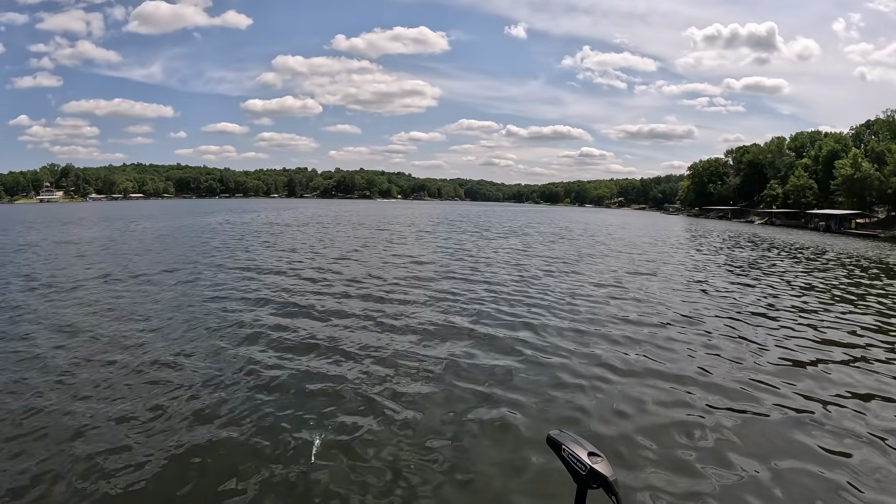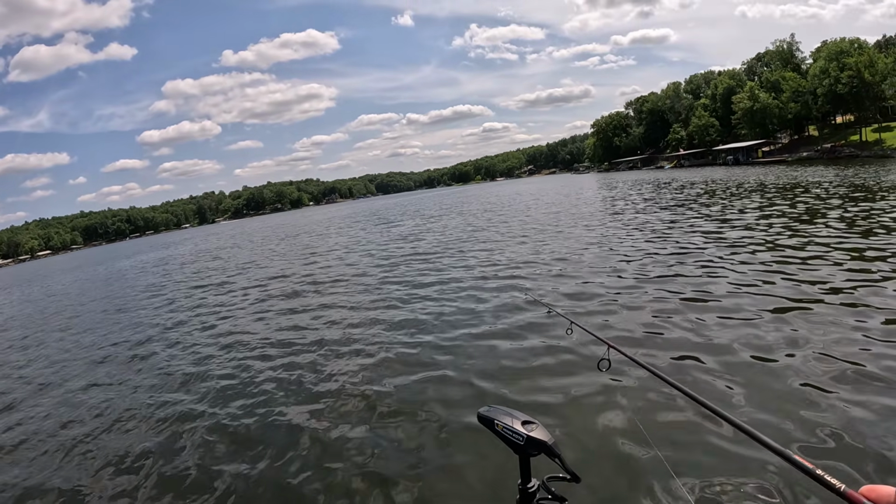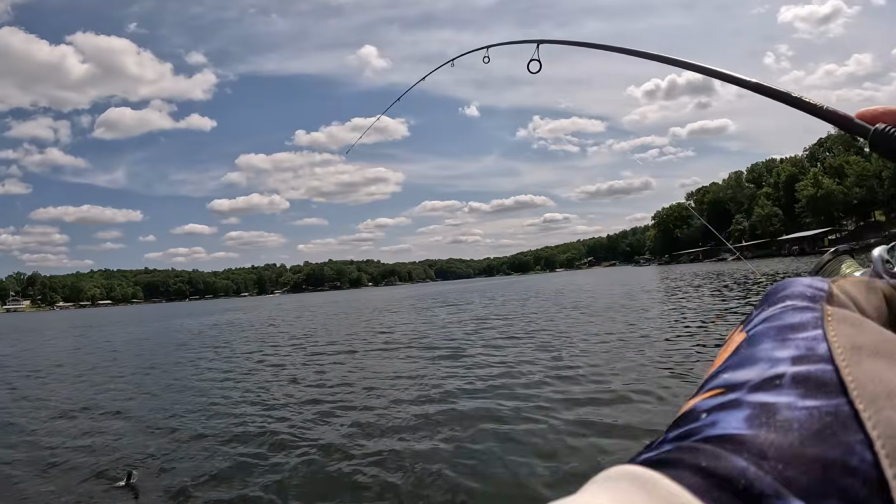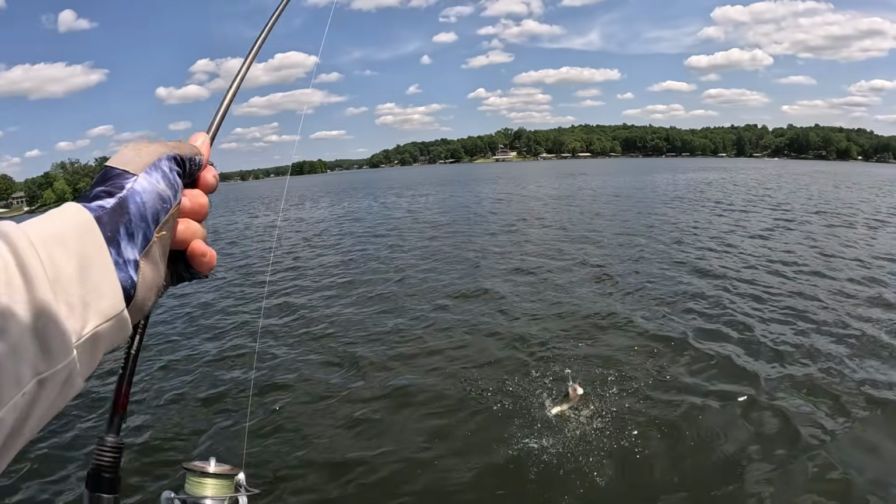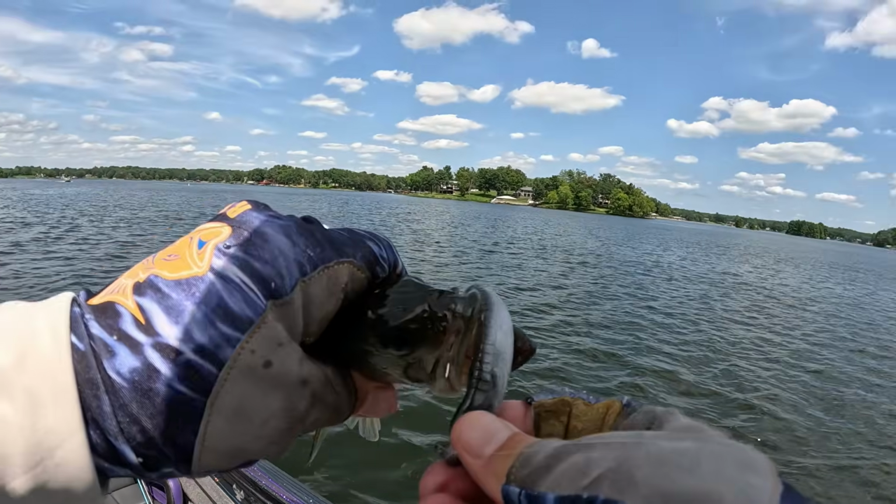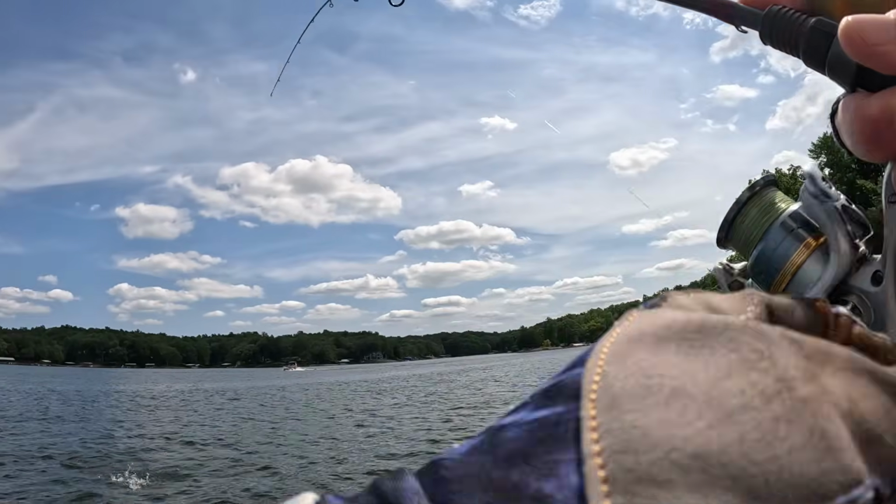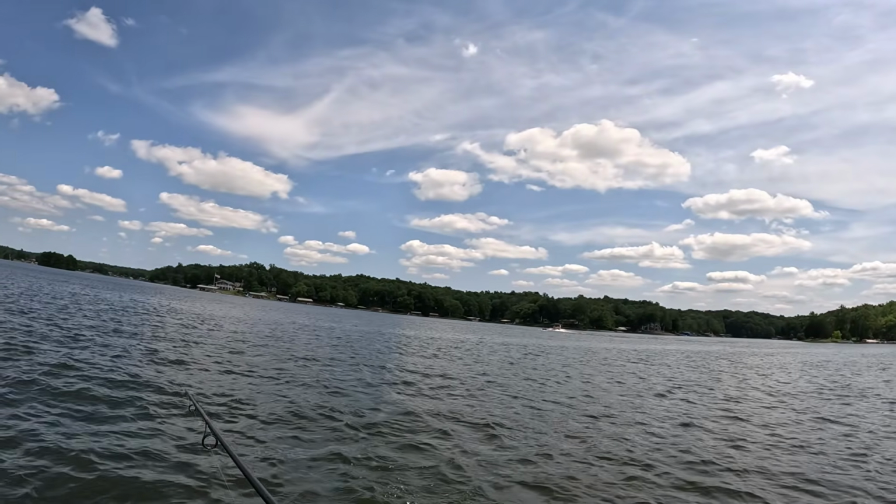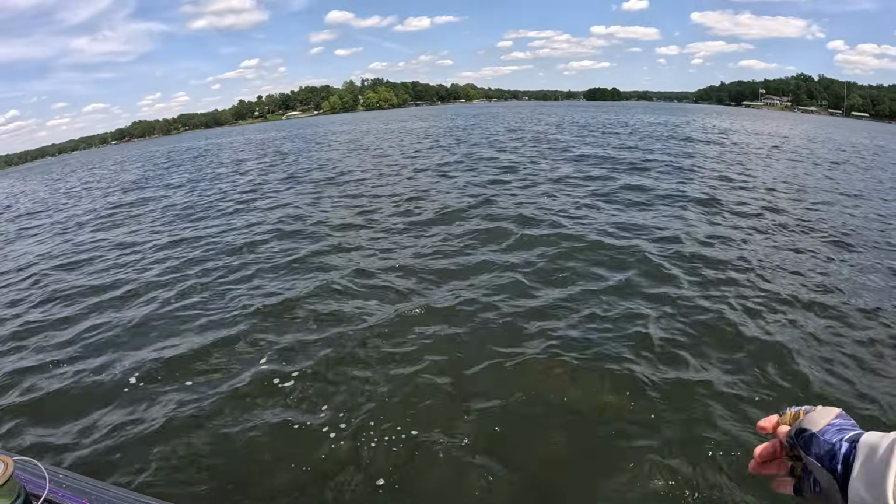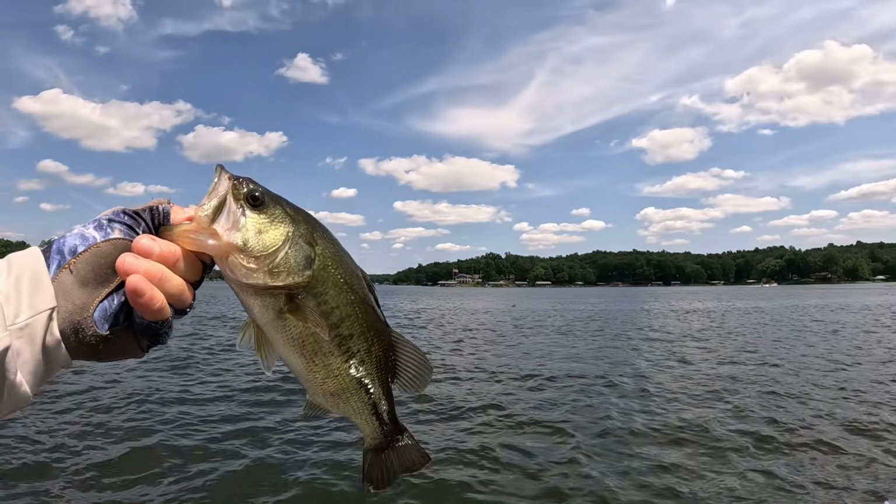Holy crap, look at that school of bass right there. That's one coming up. That's fun. They're out here just swimming around.